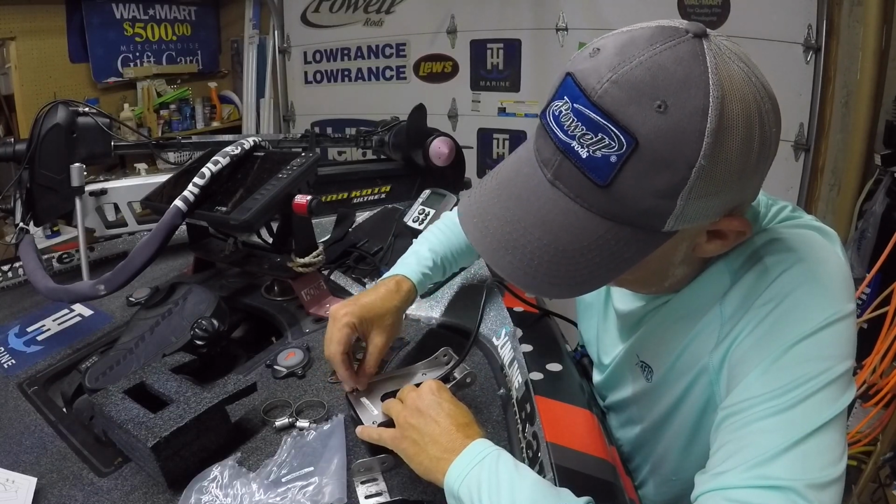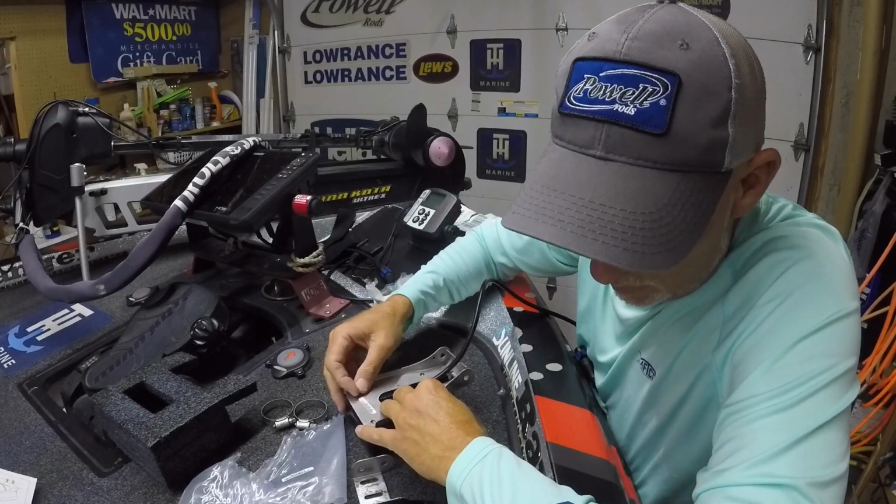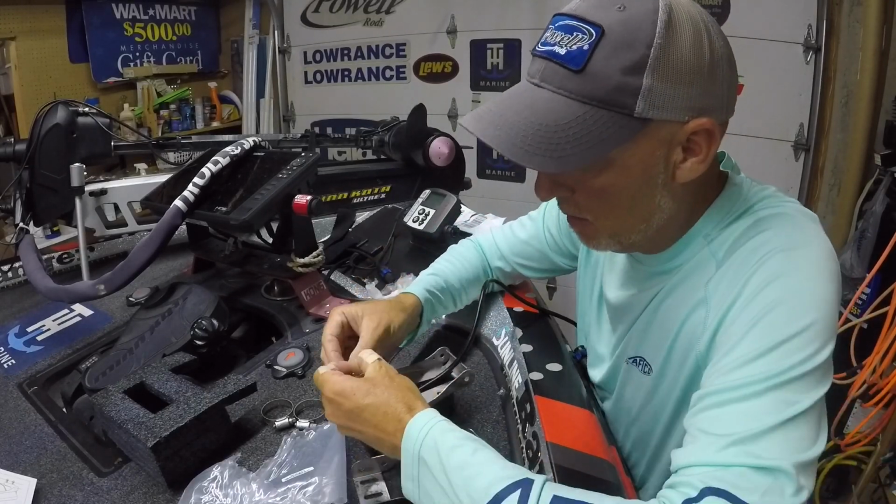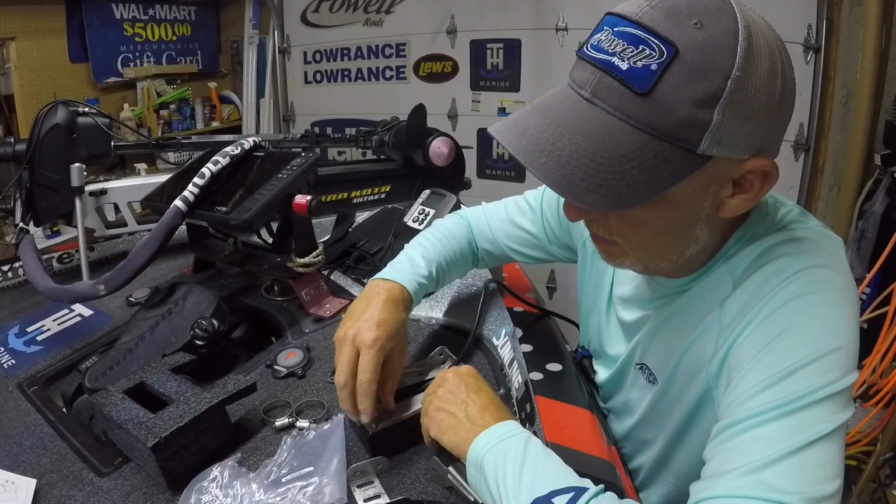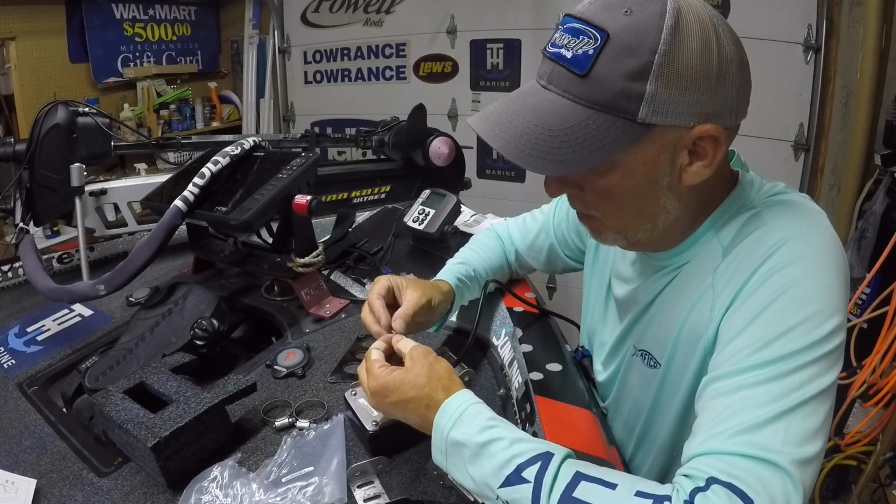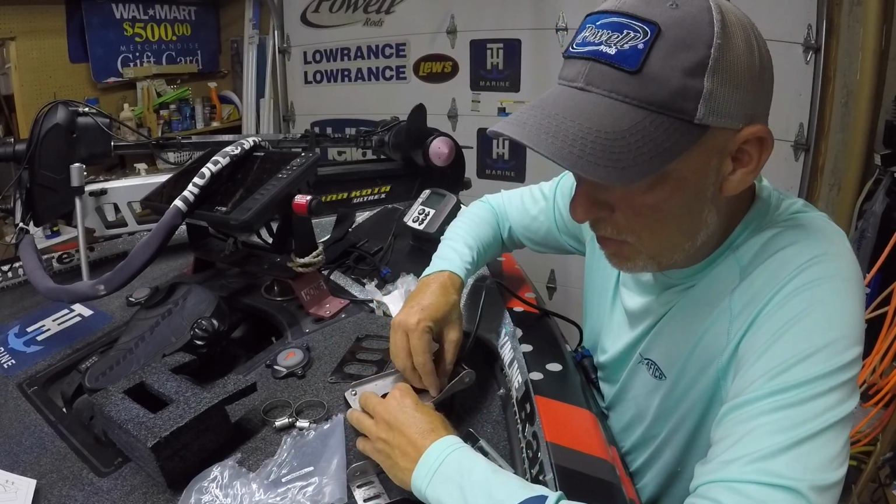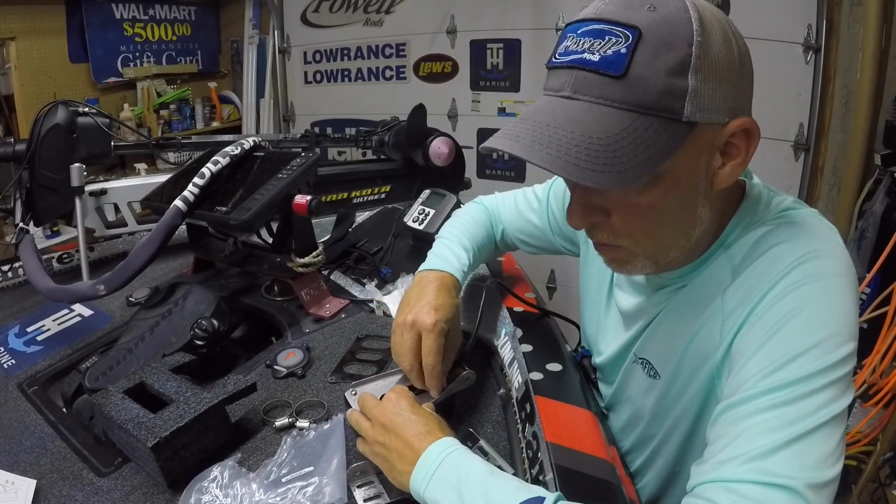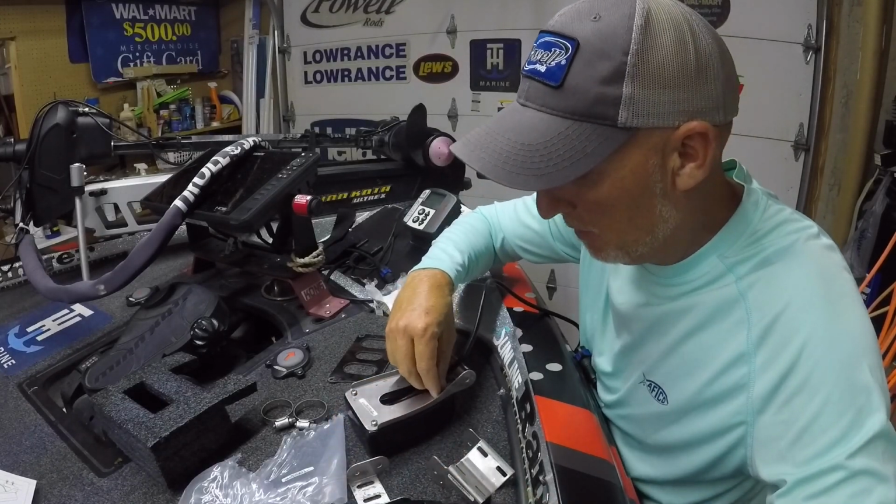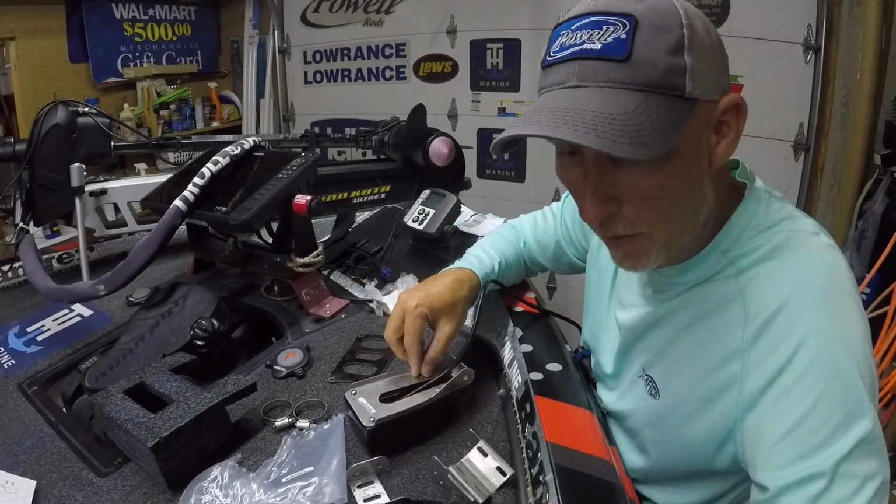Get it all tightened up. There's four screws and four lock washers. I'm just going to snug these up right quick. It's fairly easy. The directions are in the box, so if you get messed up along the way, just refer back to the directions. It shows you how to mount it to the bottom of the trolling motor. Or, if you want, I guess the back of the boat, for viewing the LiveSight straight down underneath at your console, you can do that. But for me, I'm going to put it on the trolling motor, so that's where I prefer to do that.